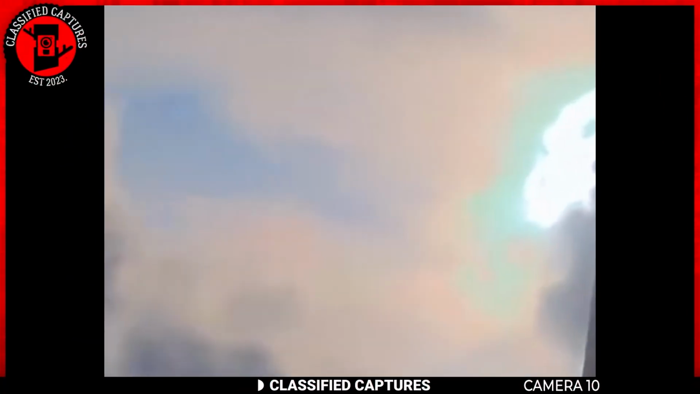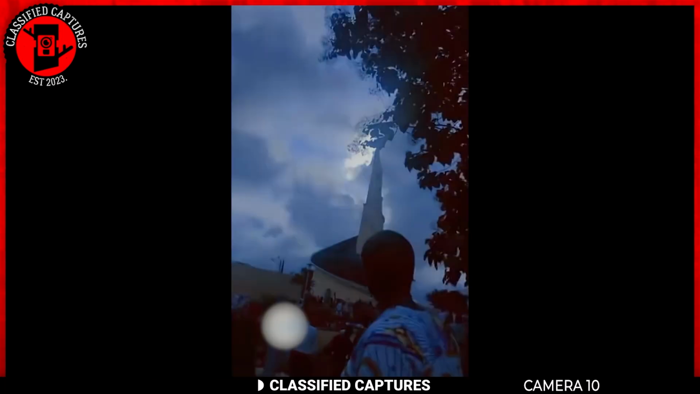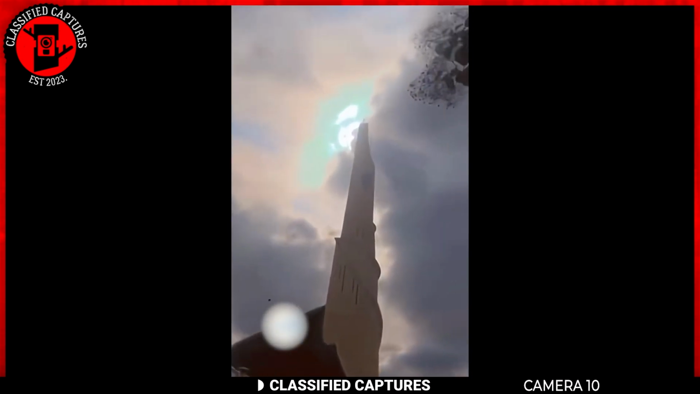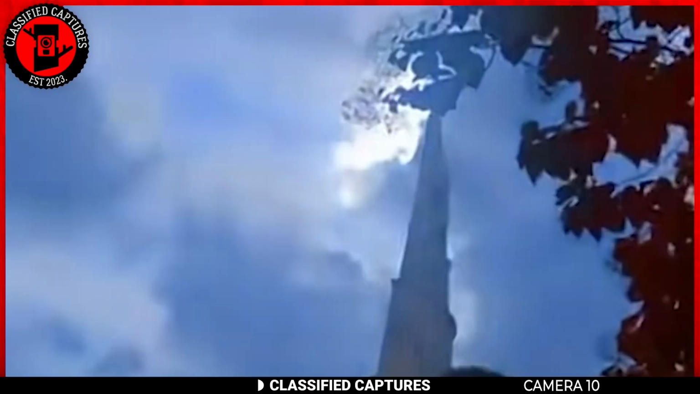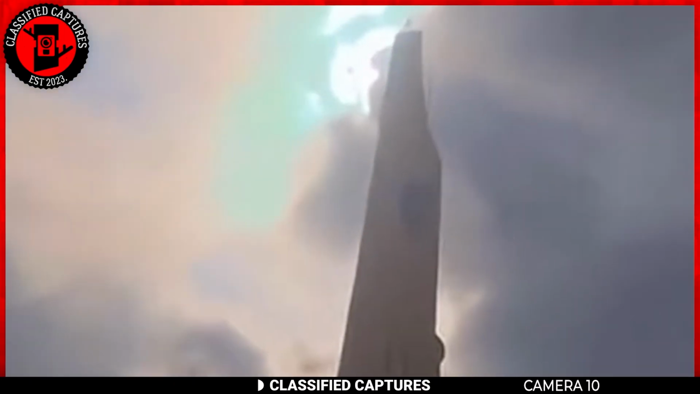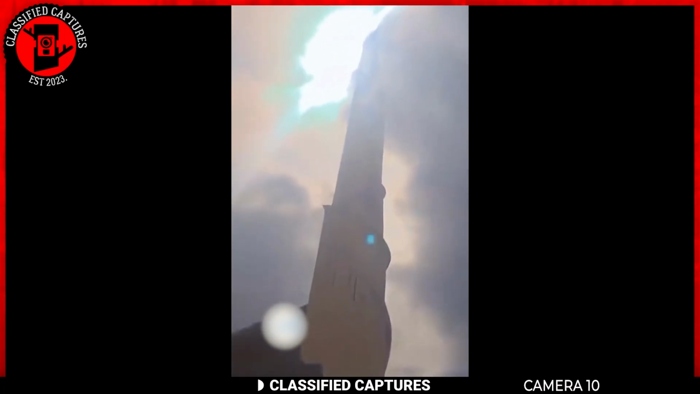Next, we visit West Africa, Côte d'Ivoire, to be specific, where someone believes they captured a sign from God. Take a look. It looks like a blue beam shooting into the atmosphere, doesn't it? It's therefore no surprise that when this was uploaded, many assumed that it was blue beam tech at play. But is it though? Well, the one who captured it believes it's a sign from God.